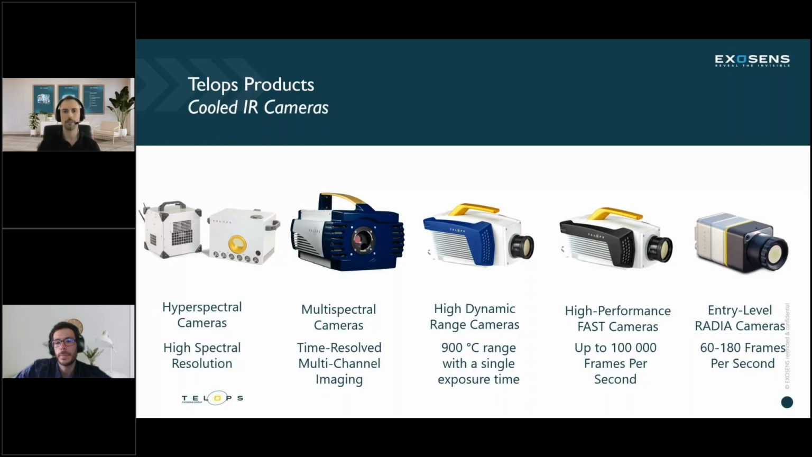And then we have a couple of other new exciting cameras, the first one being the high dynamic range camera. We're very excited about this. This is new technology that's out there. This camera allows you to see a dynamic range in a scene at a single exposure time of up to about 900 degrees Celsius. That is quite the range. You typically see about maybe a third of that with a regular midwave camera. So really excited about that. There'll be a brief part on that as well.